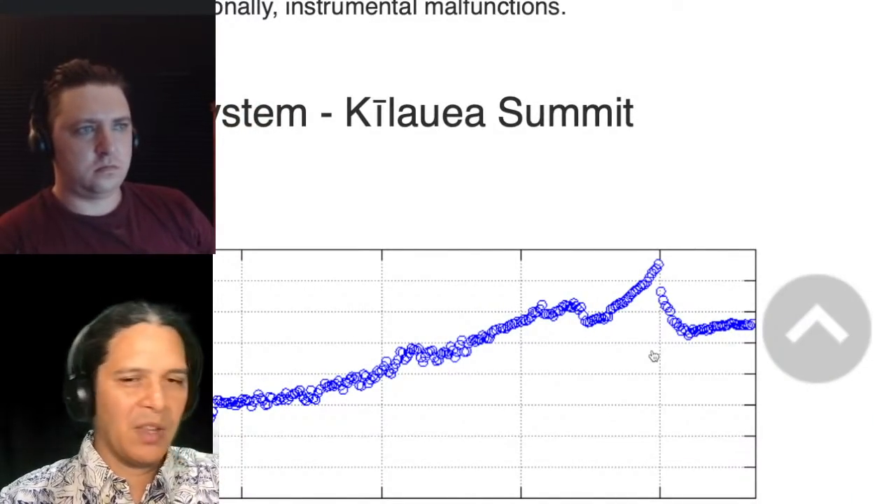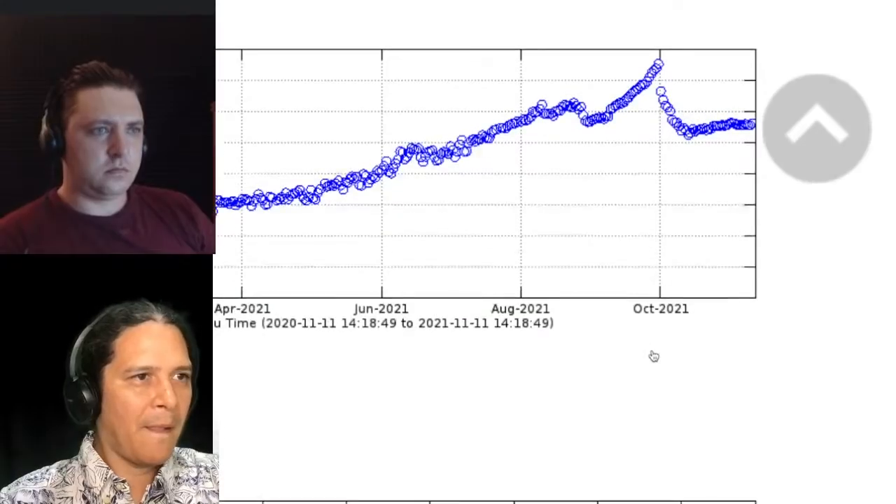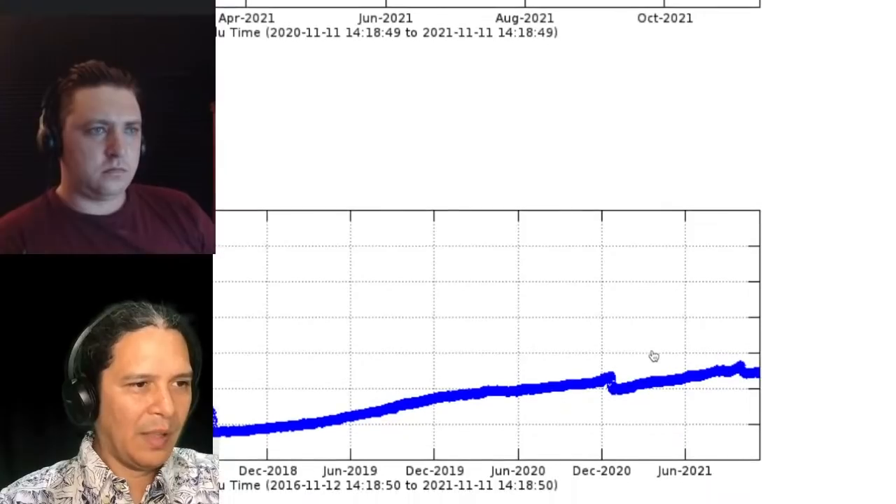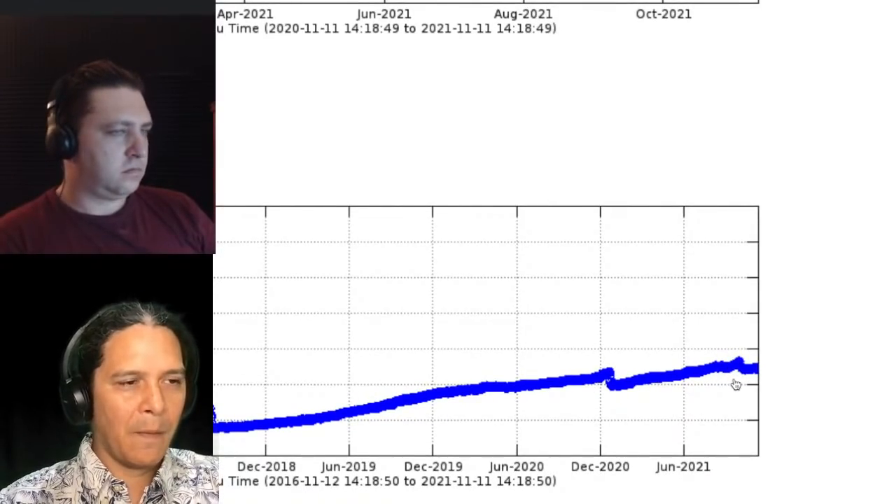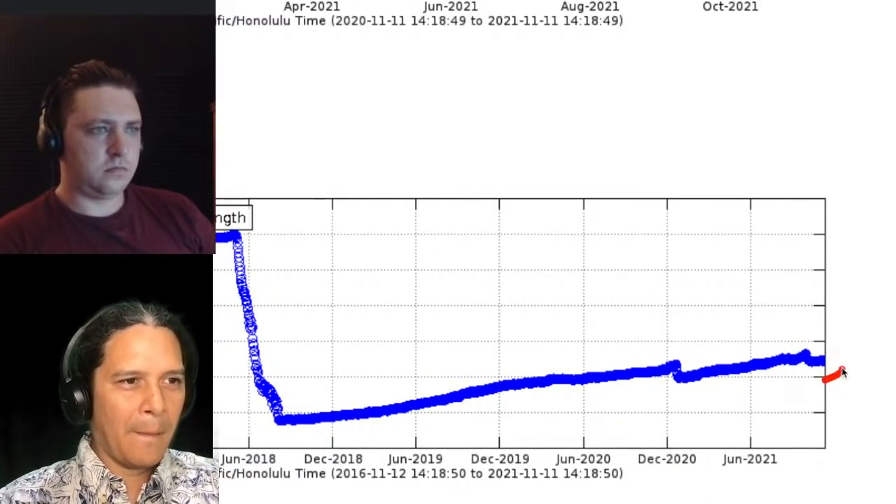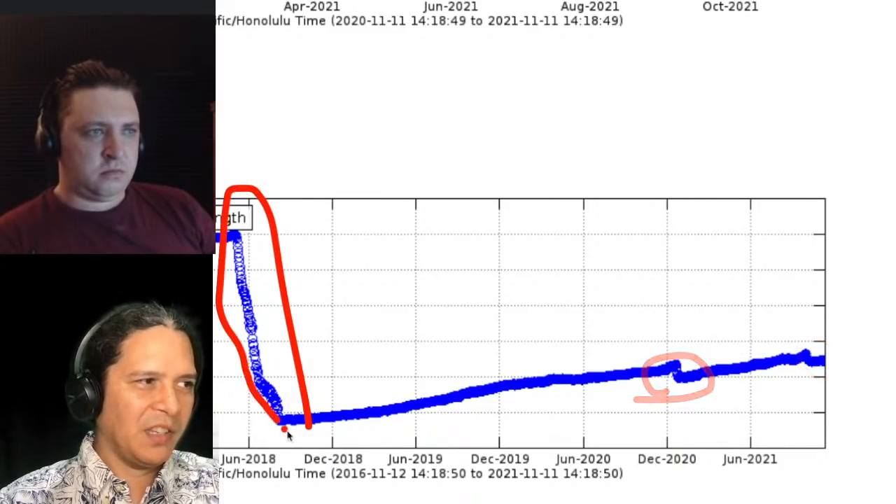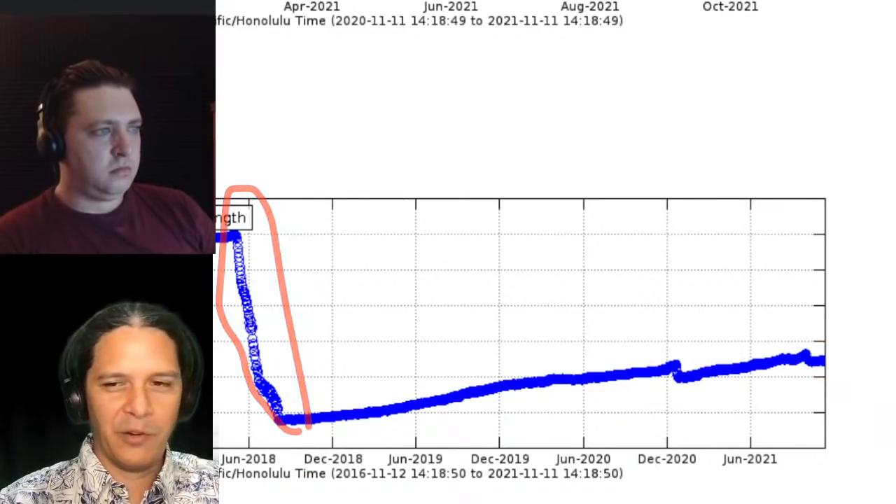We imagine there's still magma coming into the system here. It's not all able to get out, and that's the pattern over the last 5 years here. So, in comparison, 2021, 2020, and 2018. It's wholly different animals here.